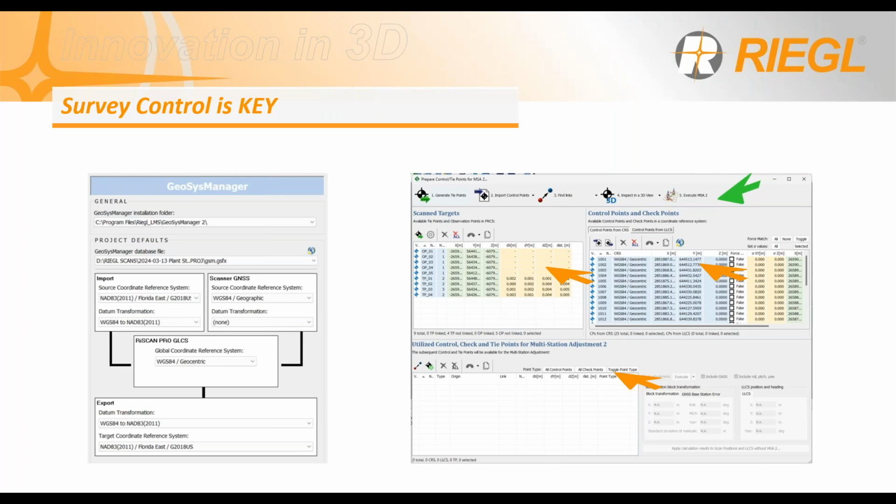Once you scan those targets and load the scan targets into the software over here, you can add your survey control points, your known points, create links between them, and then just let a program called MSA2 finally adjust all the scan positions tightly to the survey control points. Your result will be a fully georeferenced, very accurate and precise point cloud. MSA2 you can run in post-processing, but with the GeoSys manager, you can actually upload it into your scan.